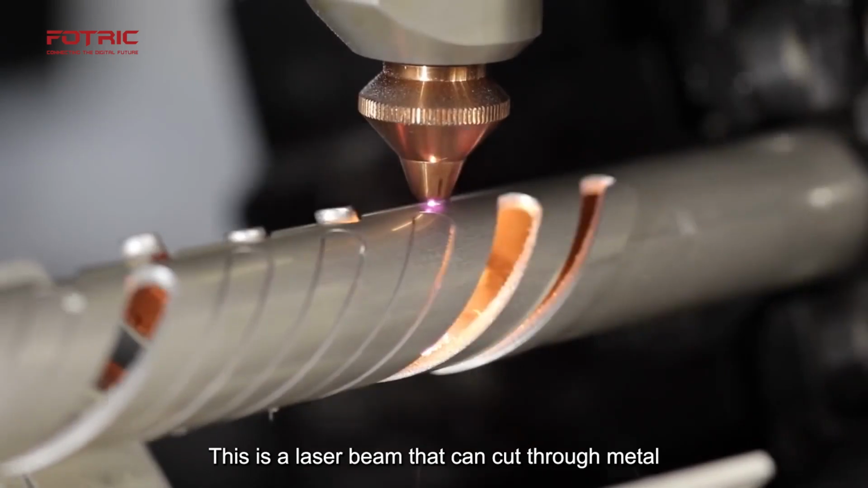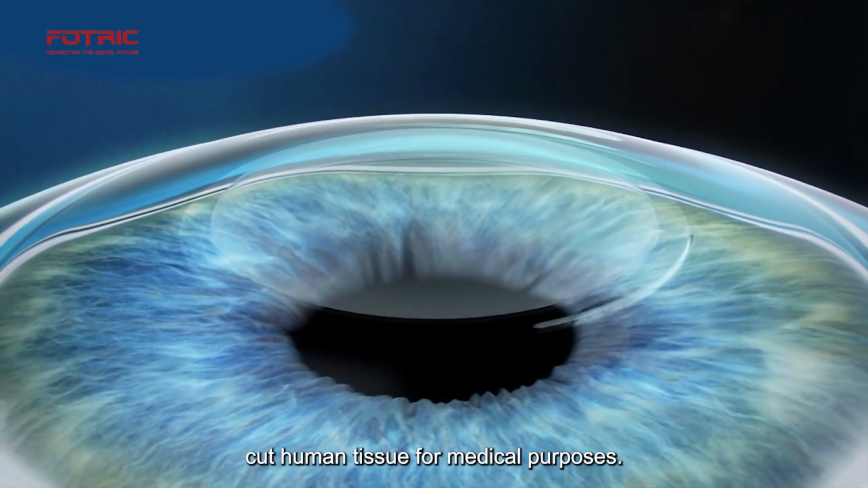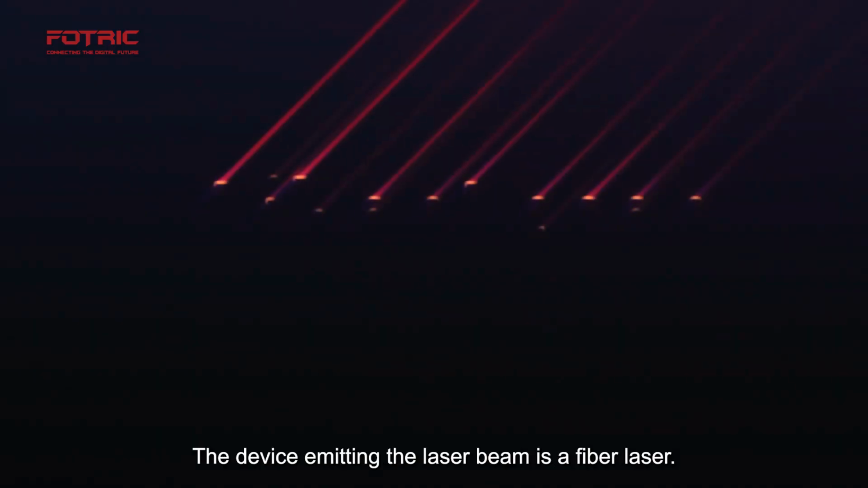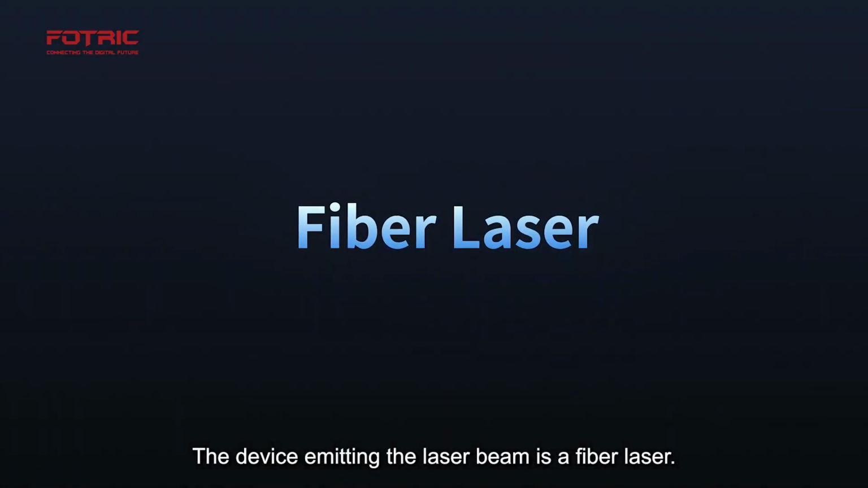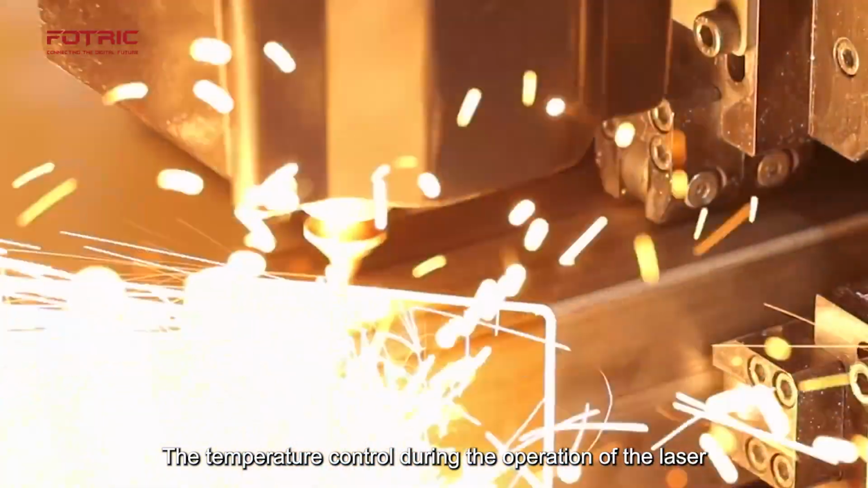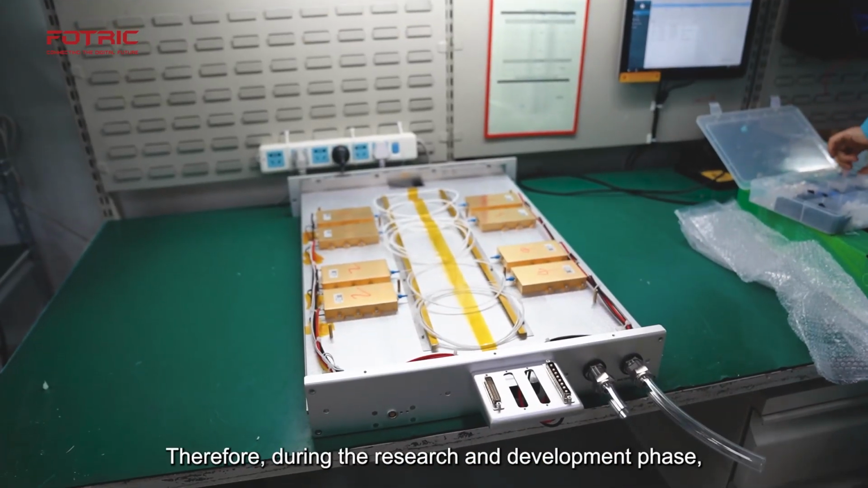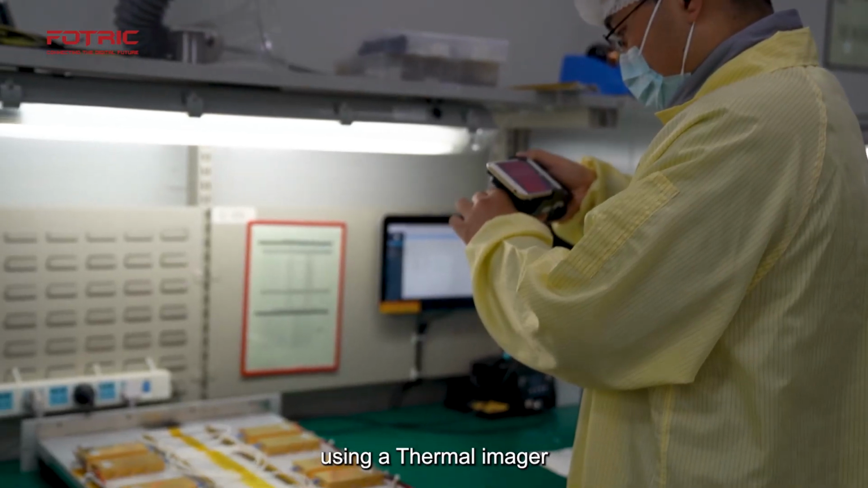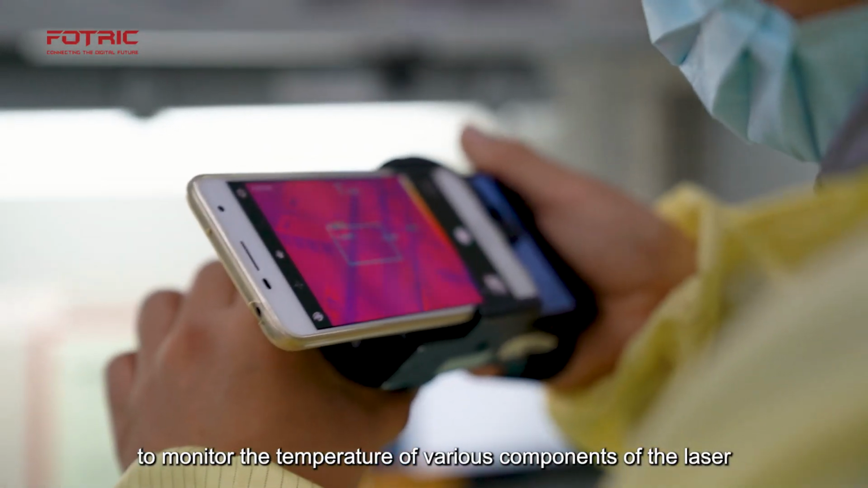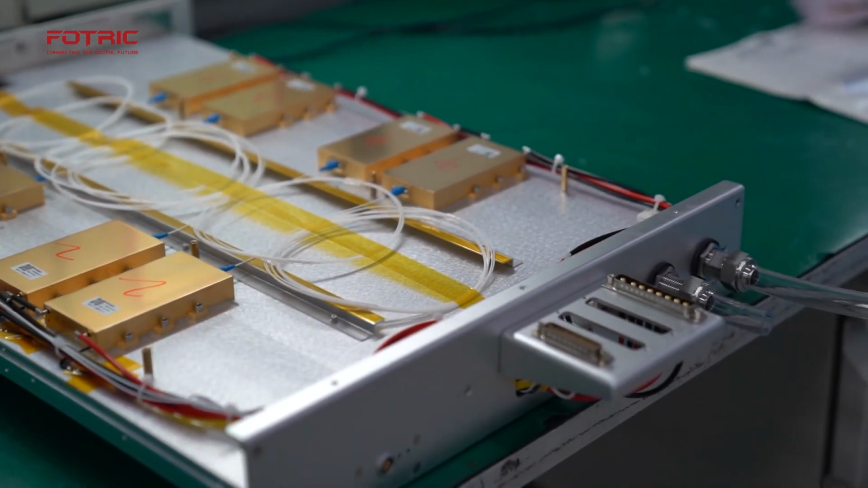This is a laser beam that can cut through metal in industrial applications and also precisely cut human tissue for medical purposes. The device emitting the laser beam is a fiber laser. The temperature controlled during the operation of the laser directly determines its quality and lifespan. Therefore, during the research and development phase, using a thermal imager to monitor the temperature of various components of the laser can enhance the efficiency of research and product quality.